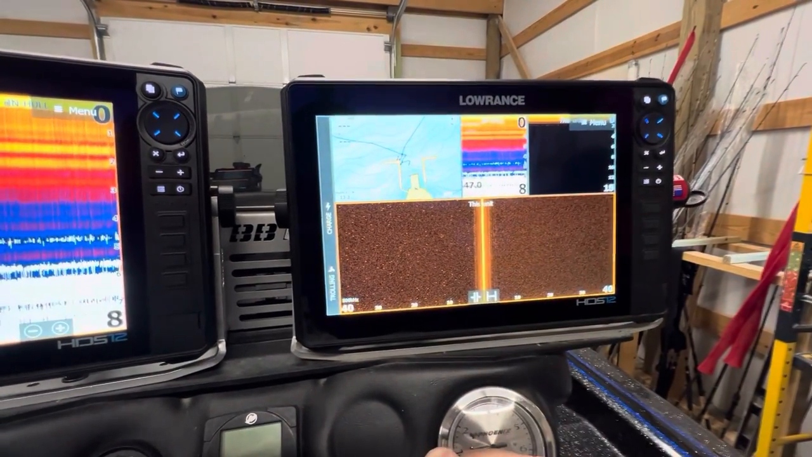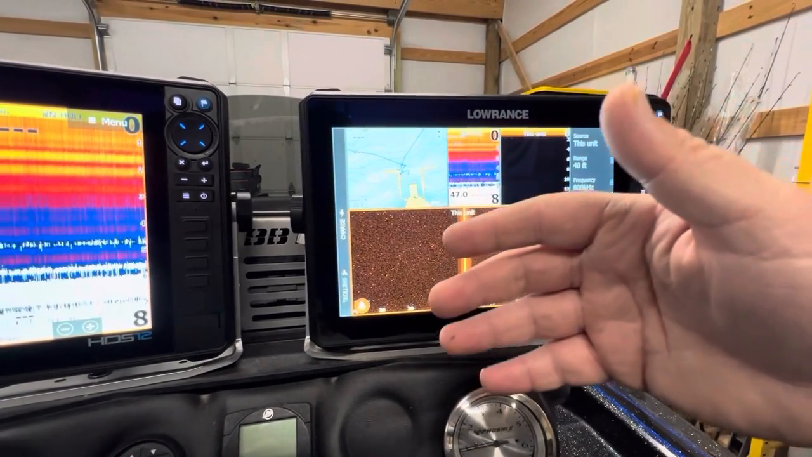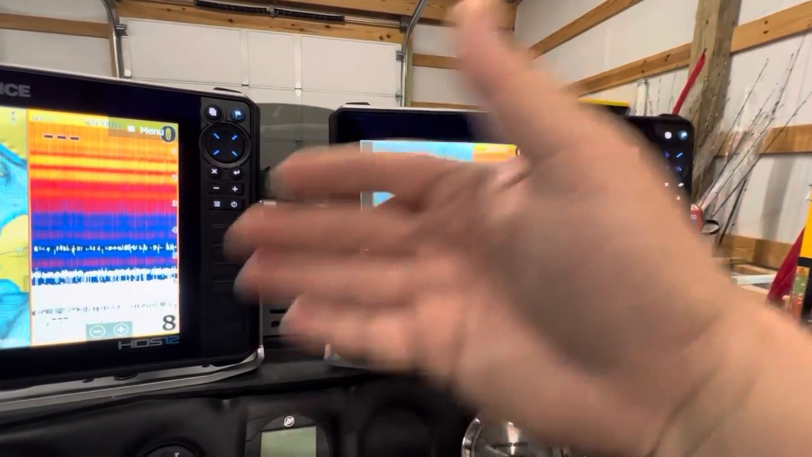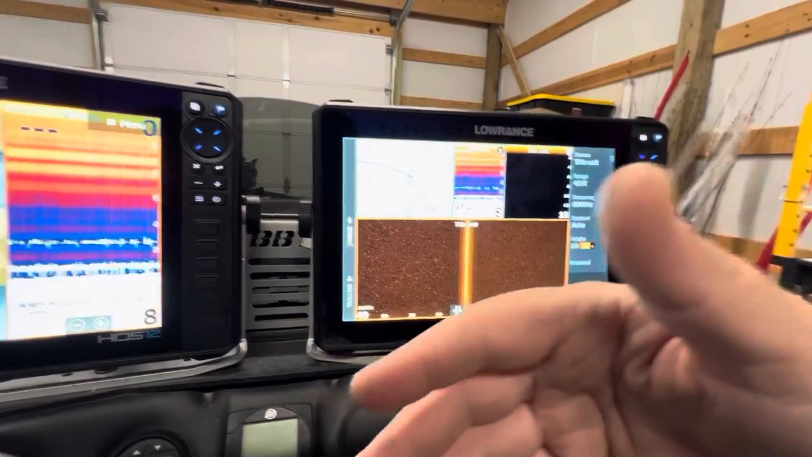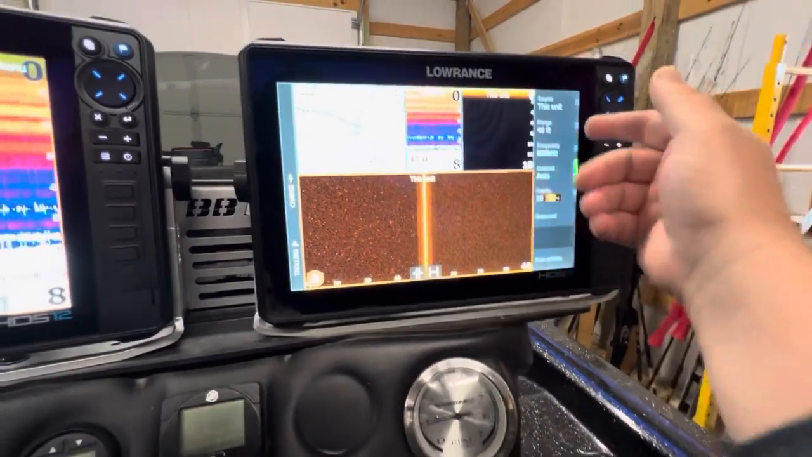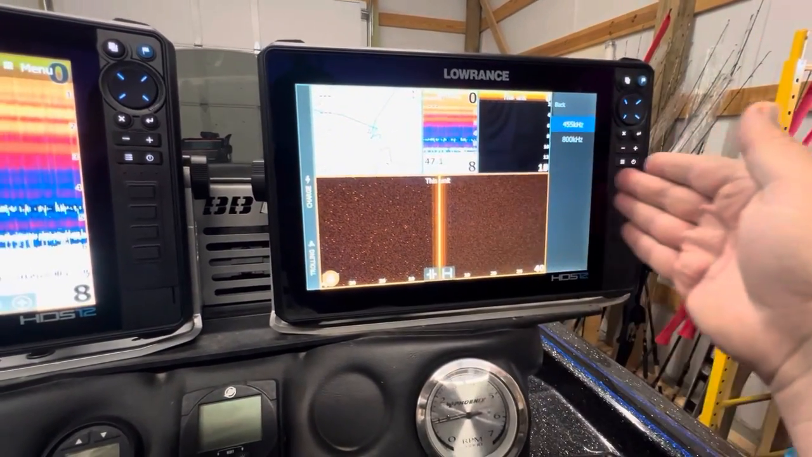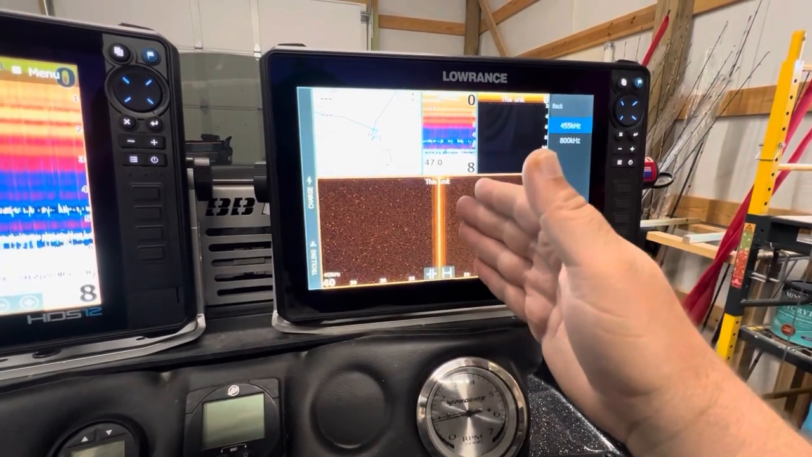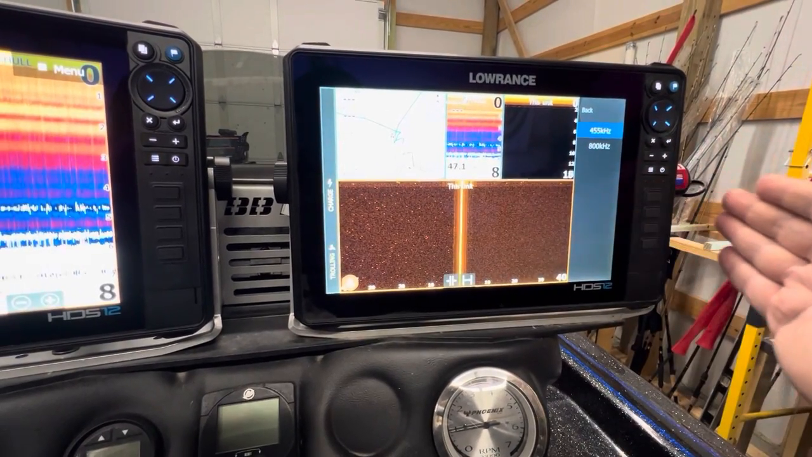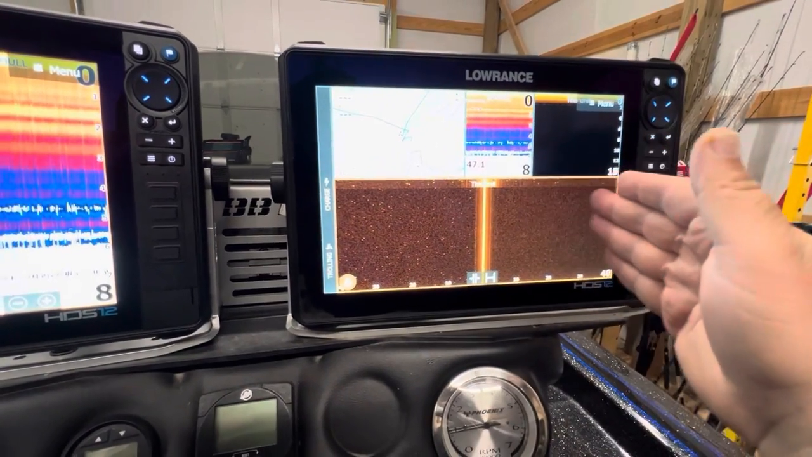For my side scan, this changes from time to time. 455 kilohertz is the frequency I keep on the traditional 3-in-1. 800 is the high frequency on it. Now the new HD active imaging HD transducer has much higher frequencies. But as far as my just regular 3-in-1, I like to keep it at 455. It gives you longer range. The higher the frequency, the less efficiently it will go through water, which will give you better detail in the short range, but long range, it'll start to black out.